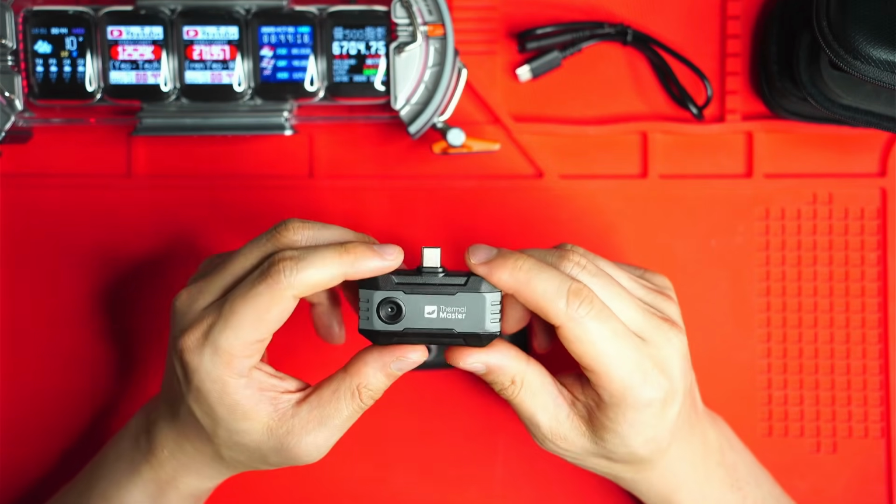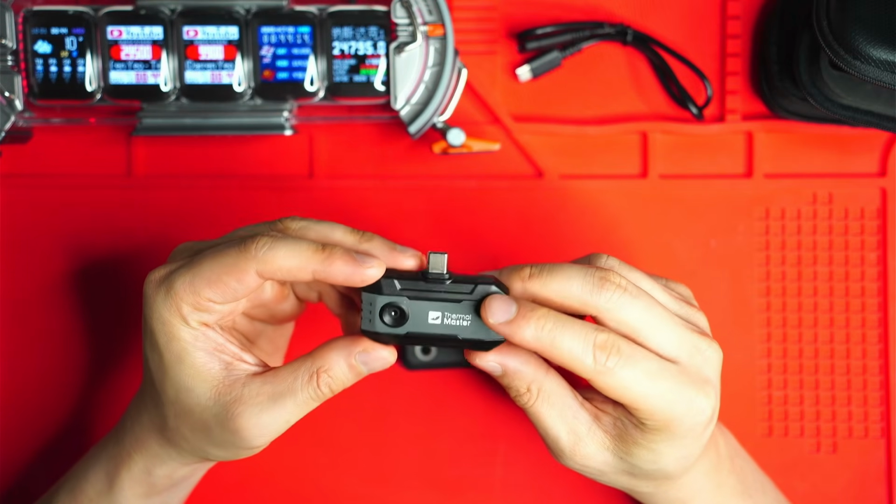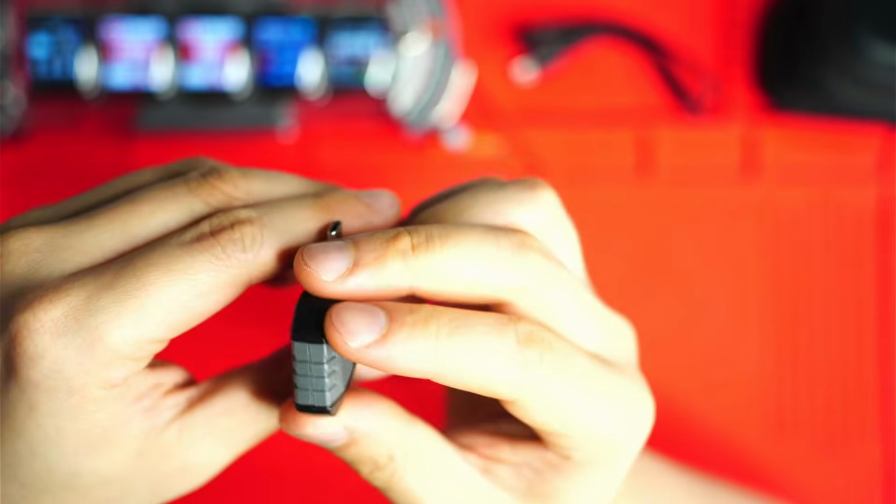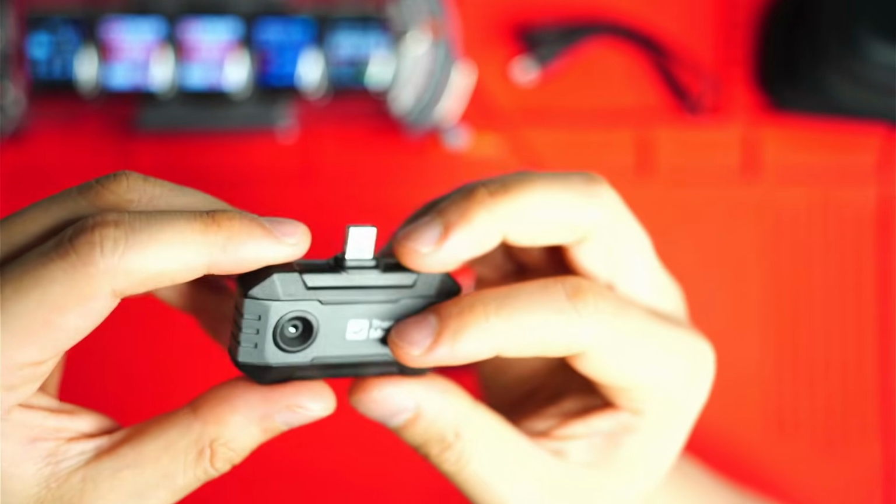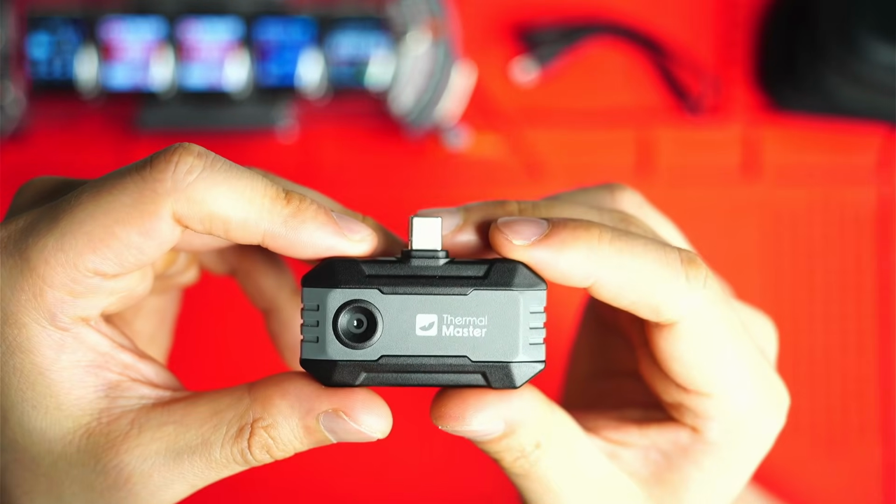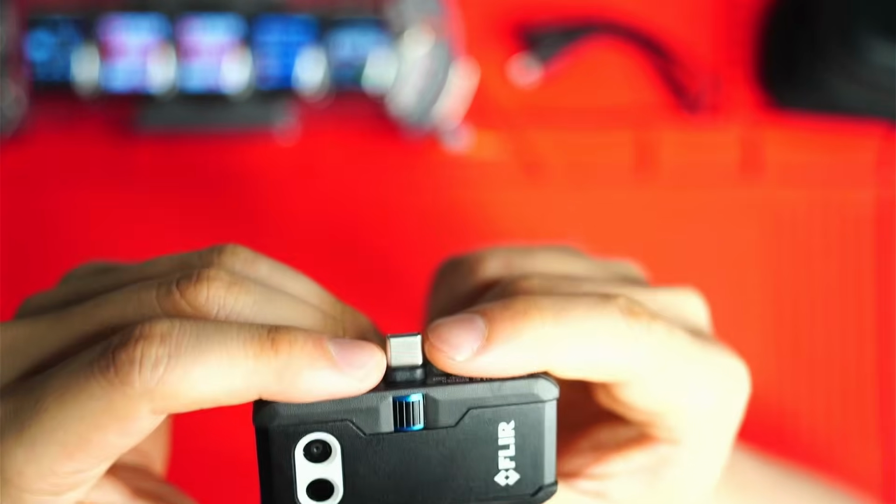And finally, I think the build quality is decent, but it's nothing special. I would have preferred if the case was made of metal, but the plastic shell feels rugged enough to withstand some shock. And I do like that the lens is nicely recessed in there to protect it from scratches and dust. So let's talk about the FLIR One Pro pros.